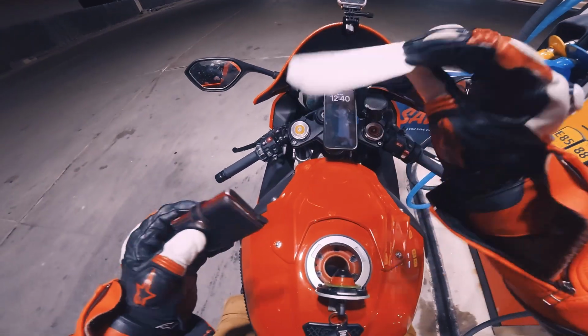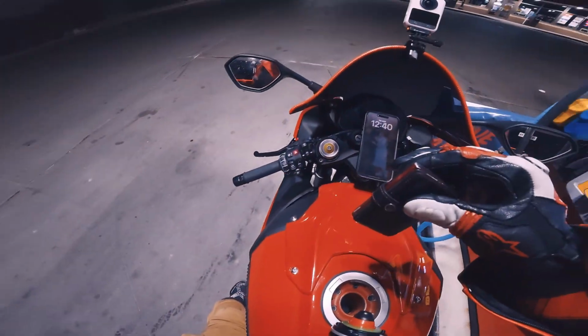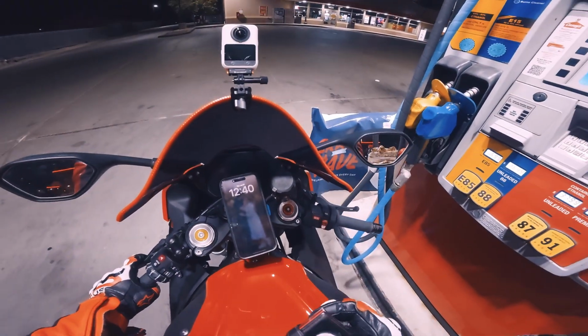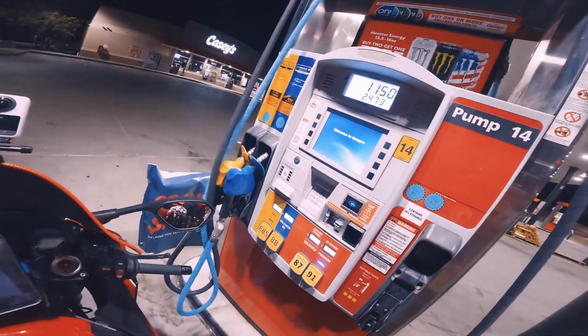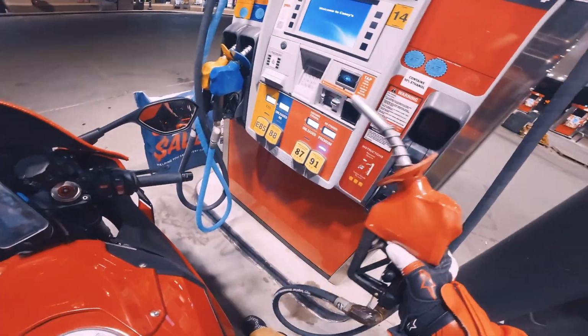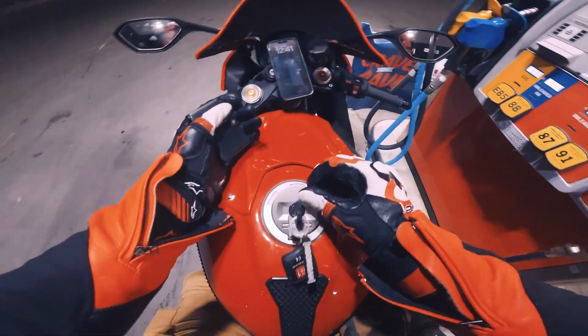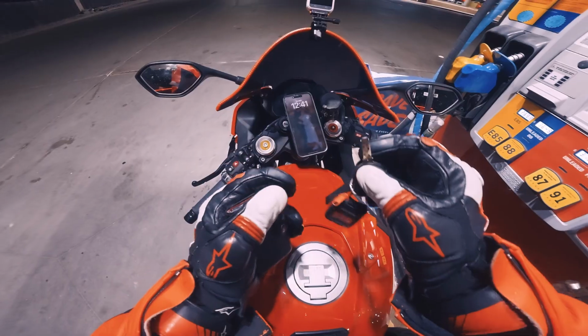I usually don't get tickets like this. That was from a couple weeks ago. Entirely my fault though. And the sheriff that pulled me over was pretty chill about it. $11. That's ridiculous. I really want to get a keyless gas cap.